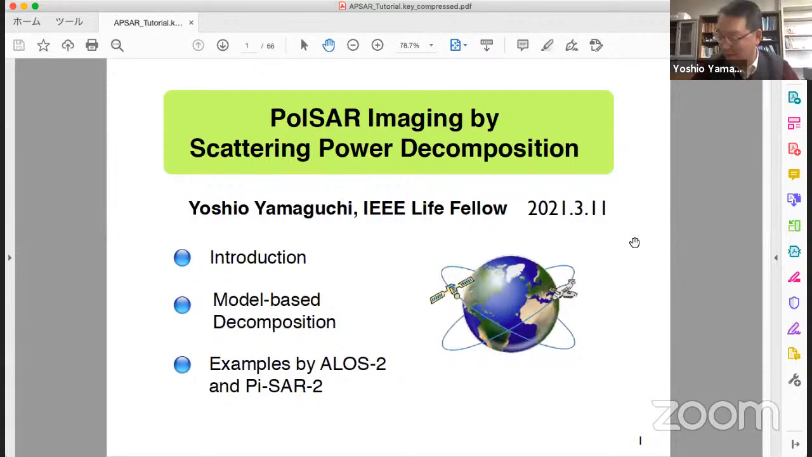It is my pleasure to serve his purpose as well as the success of Aperture. Following his enthusiastic presentation, I would like to present PolSAR imaging by scattering power decomposition. I am Yoshio Yamaguchi of Niigata University. I am a little bit old and retired now, but I will try to explain this topic in an easy way as much as possible.